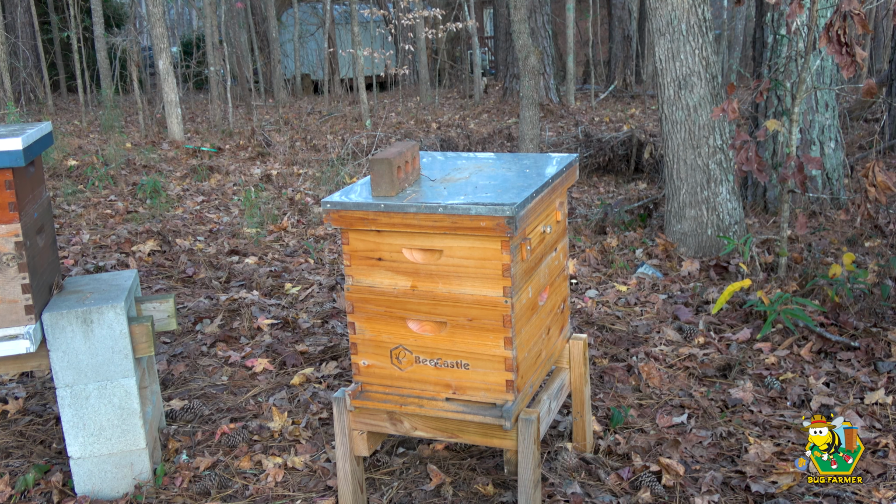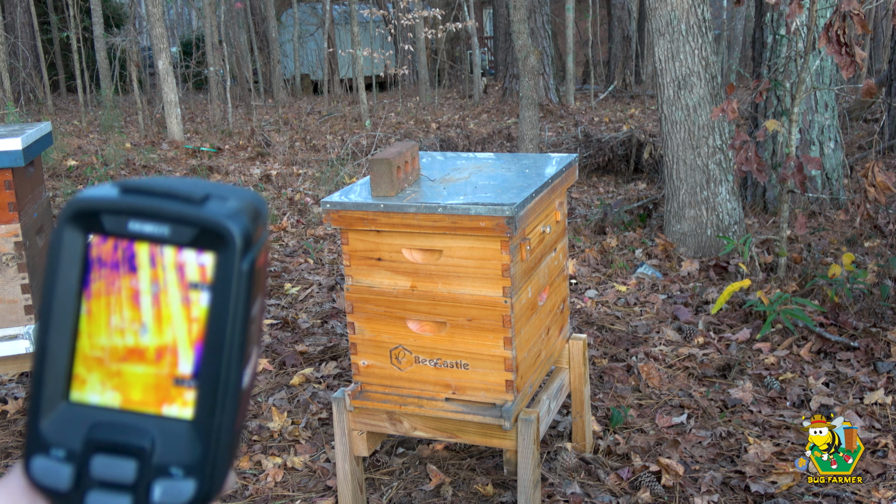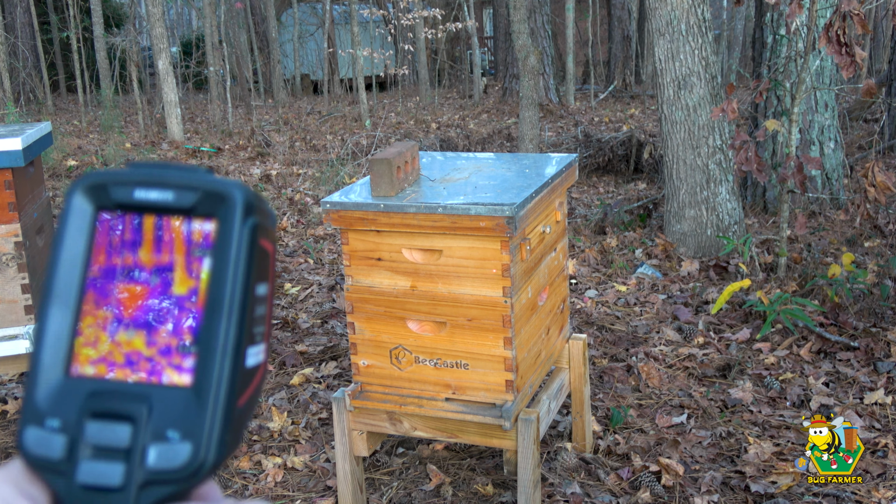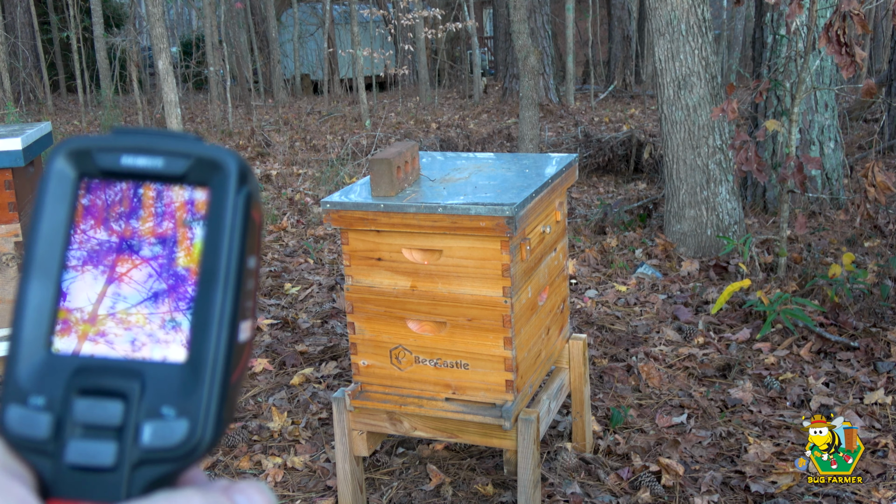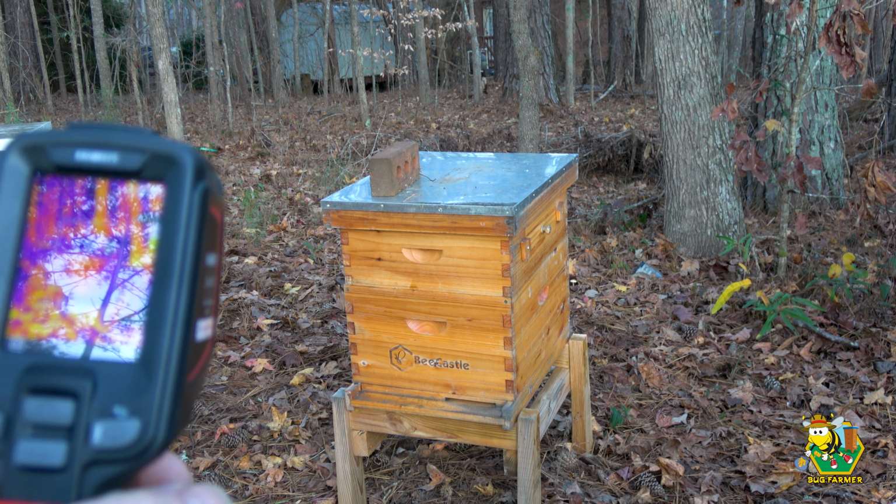Okay, now let's look at the bee castle. This one right here, this hive is a good sized hive. There's a big colony in there. Let's see if we can see anything. I don't know whether I can show you this or not. Okay. Yeah, there you go. You can see that hive has got a heat signature on the front. Yeah, it's only showing 18 degrees, but I'm awfully far away from that hive. We can tell that there's bees in there.